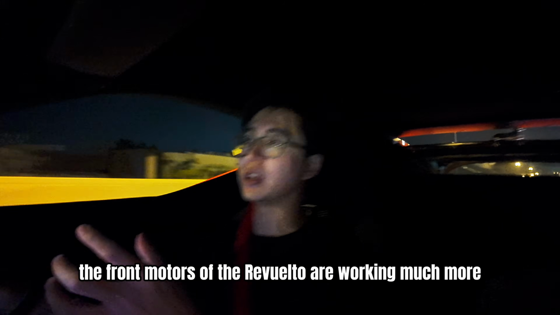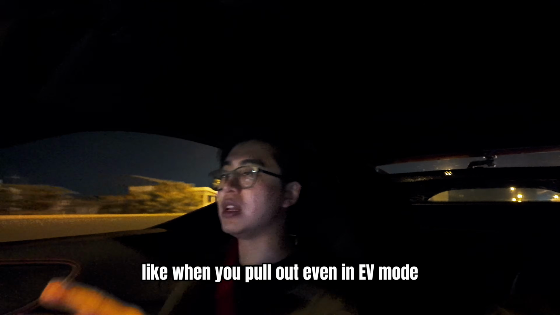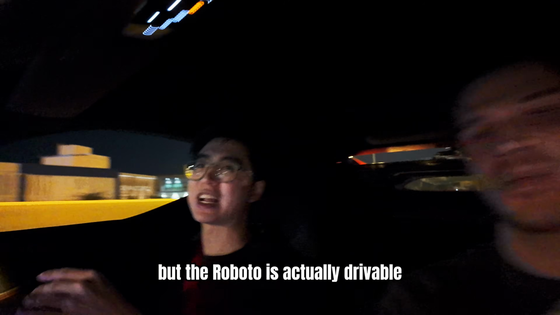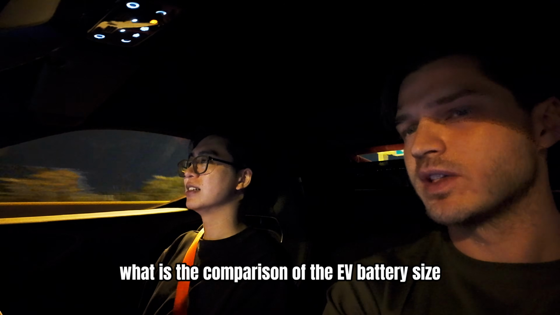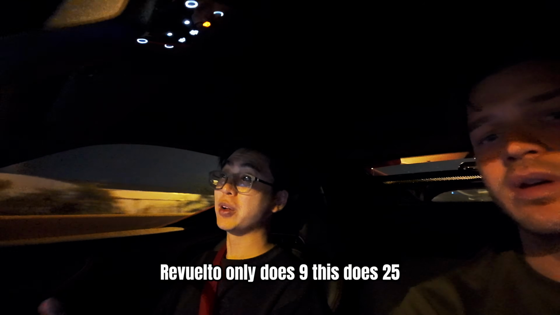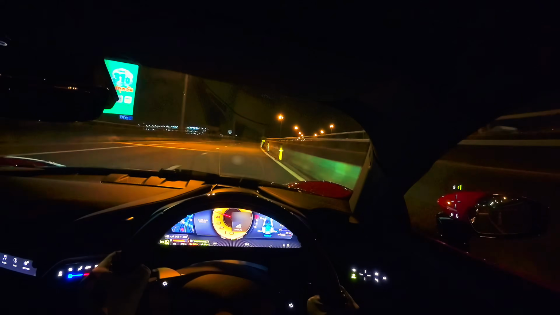I feel the front motors of the Romoto are working much more strongly. Okay, then in this one. Yeah, when you pull out, even in EV mode, this car feels really, really weak in EV mode. But the Romoto is actually drivable. I see. Fully EV. What is the comparison of the EV battery size when it comes to the amount of kilometers you can drive? Romoto only does 9, this does 25. Oh wow. Surprisingly, this feels like it has a much weaker motor. Yeah, even though they have the same supplier.